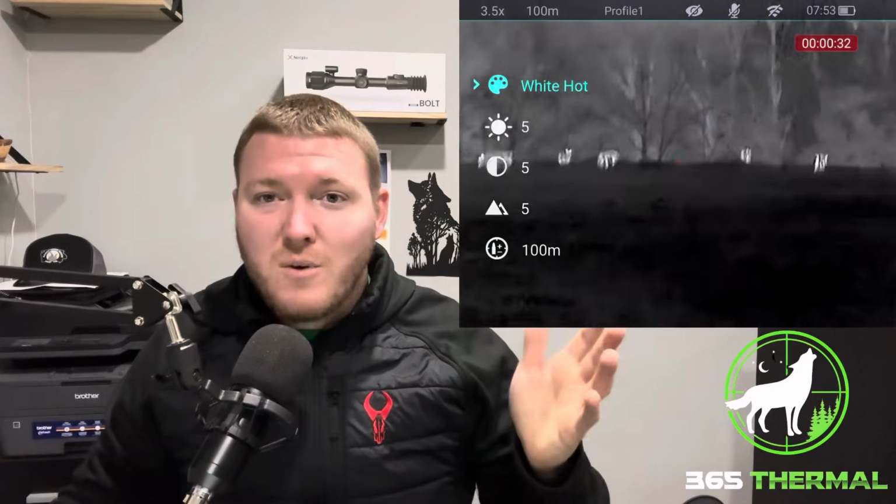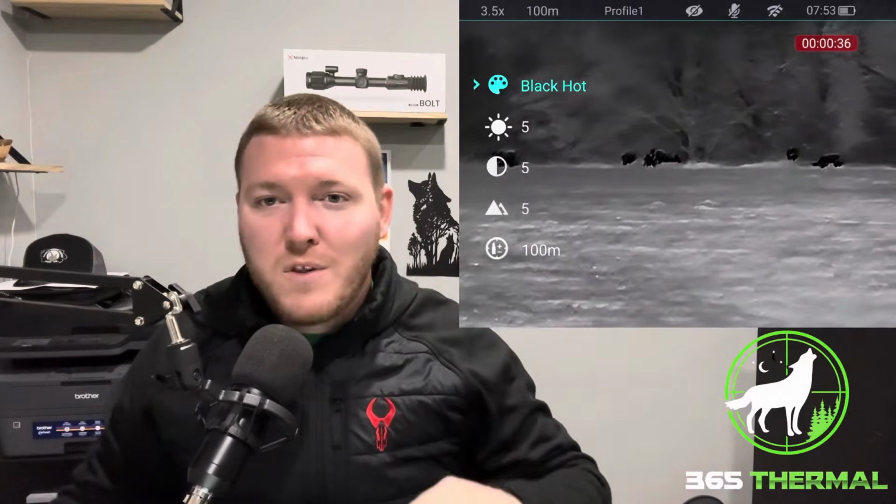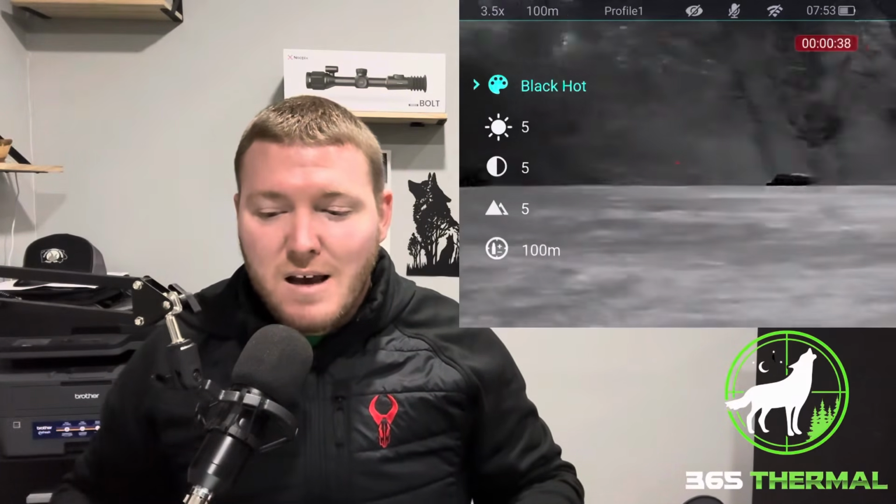So for people thinking about buying this scope who are on a tighter budget, if you have a bolt style rifle, I think that, as the name is intended, this is going to be a great option, especially for somebody on a lower budget. It does get you up to a 384 resolution. Again, it does have really good image quality for the price. There are better ones out there, but at the price point, with all the functions and features, well worth the money, I can assure you that.